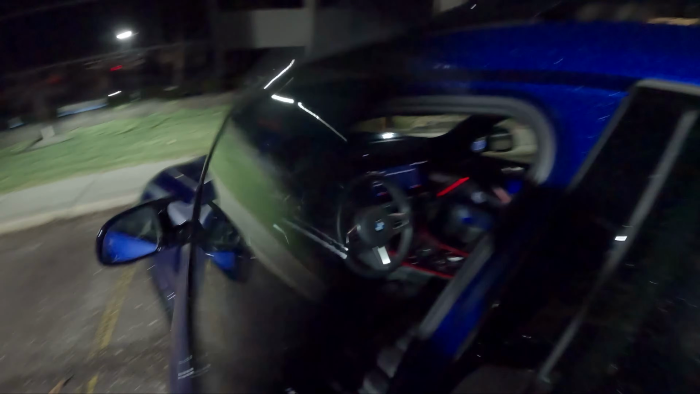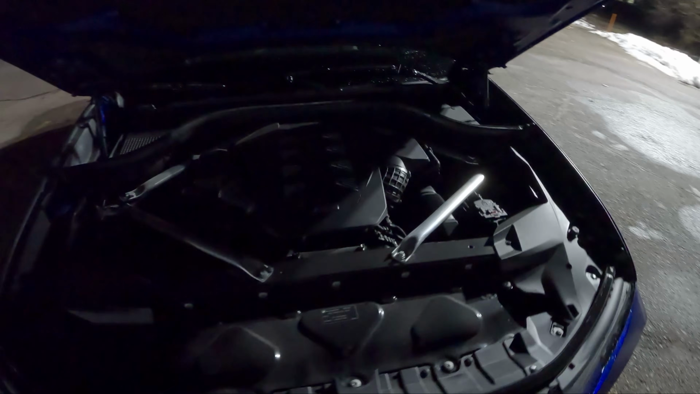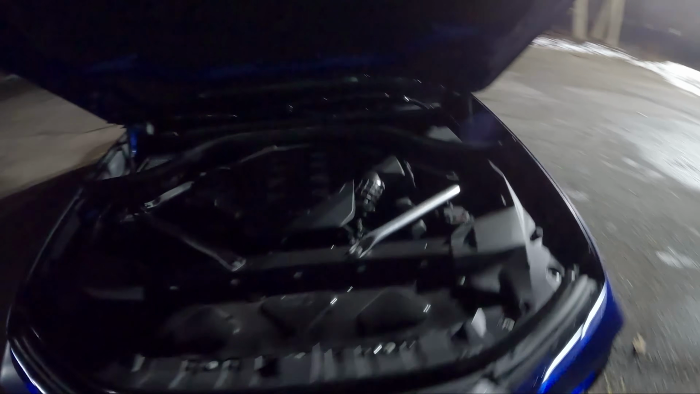Let's take a look at the heart of this. The 4.4-liter twin-turbo V8. Rated for about 18 miles to the gallon combined, 16 in the city, 21 on the highway.